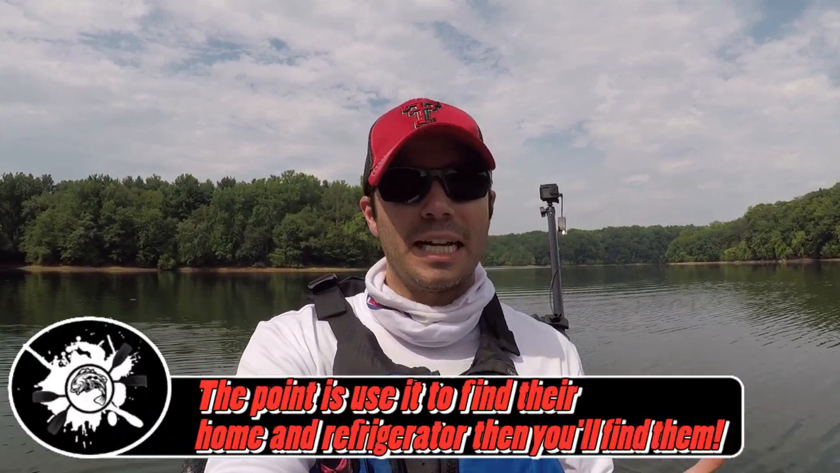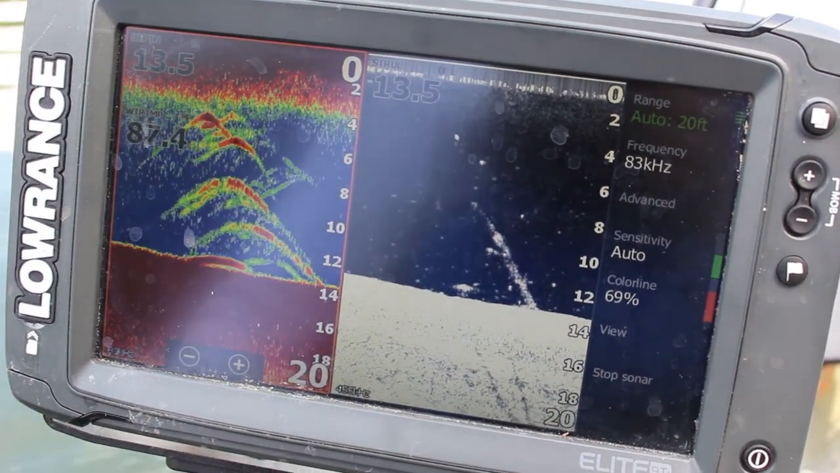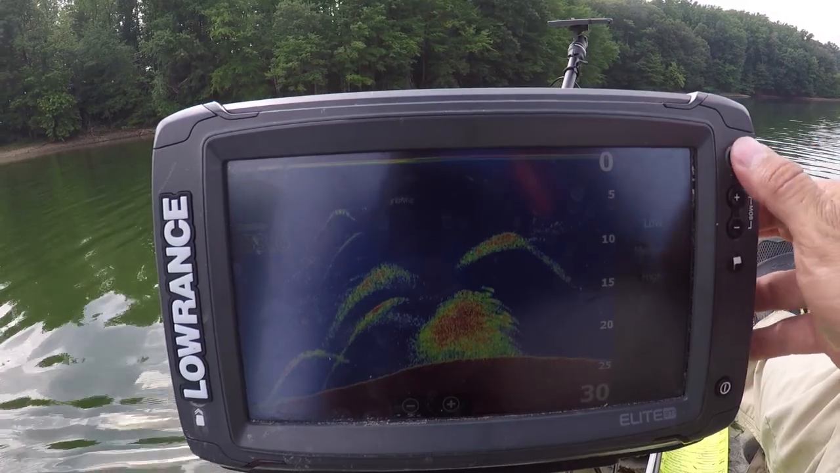I would say that, at least for me, a lot of the time it's not about finding actual bass, because I'm in a kayak. There's only so much water I can cover. But when you find structure and you find bait and you use your maps to identify areas that are potential for holding fish, then you can go over those areas with your structure scan and your 2D sonar and your down scan, and that's when you're going to be able to locate where those fish are in the areas that you've picked and targeted.